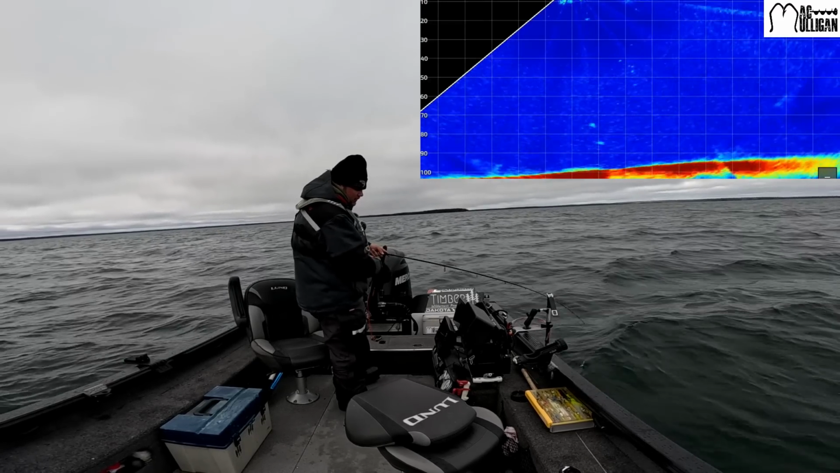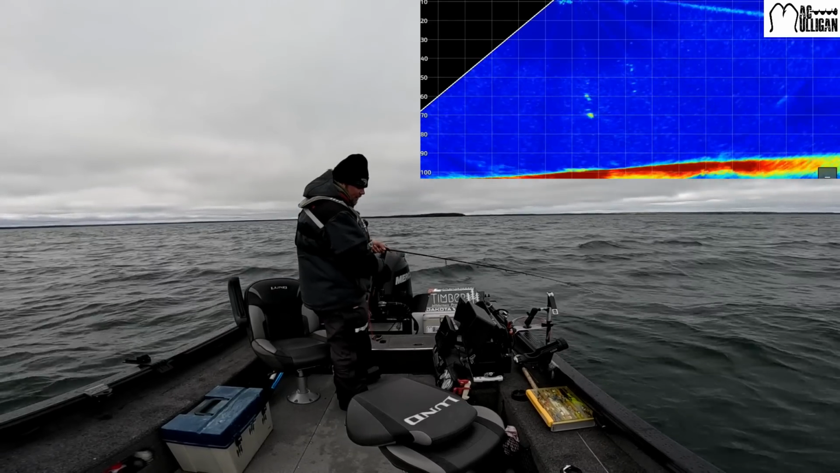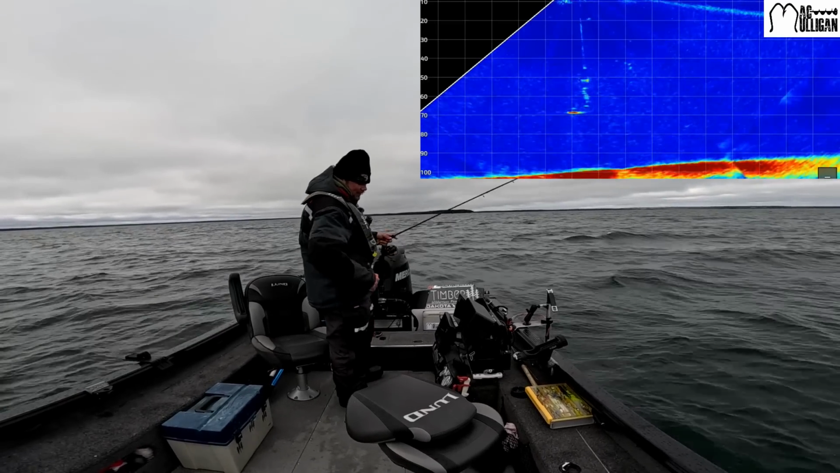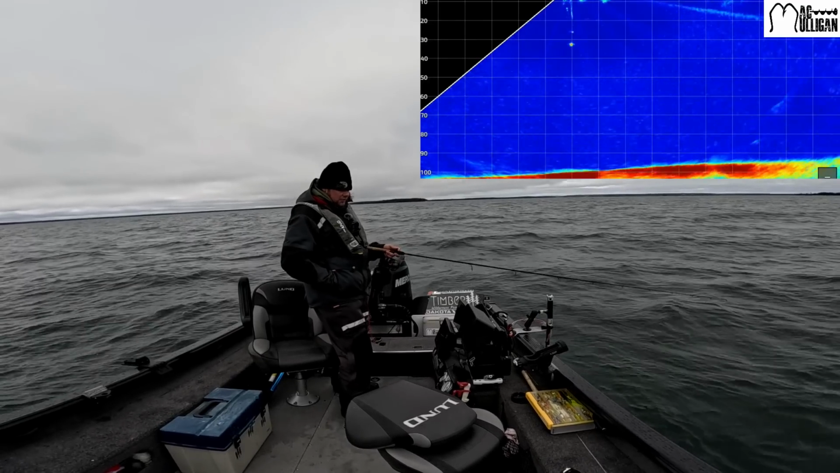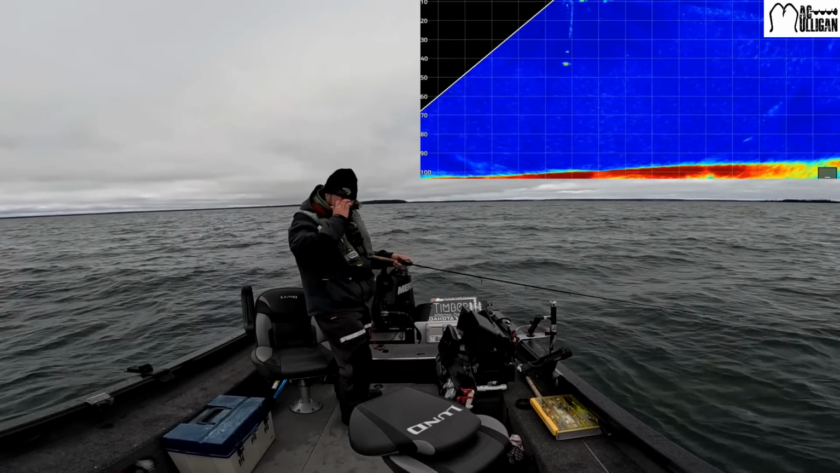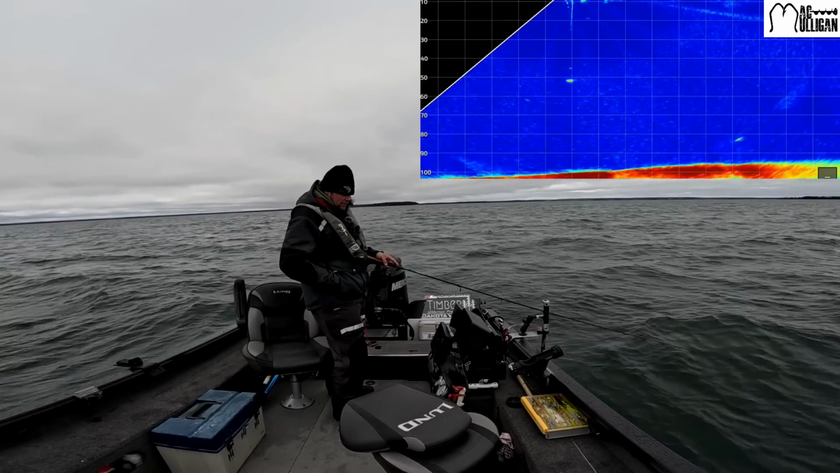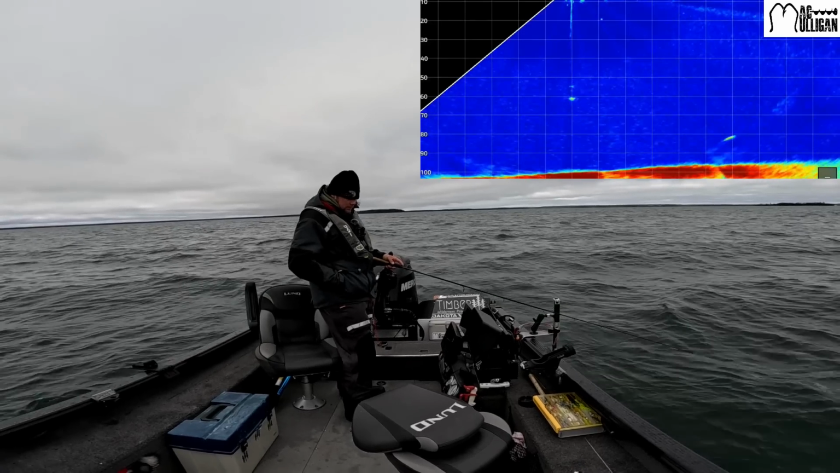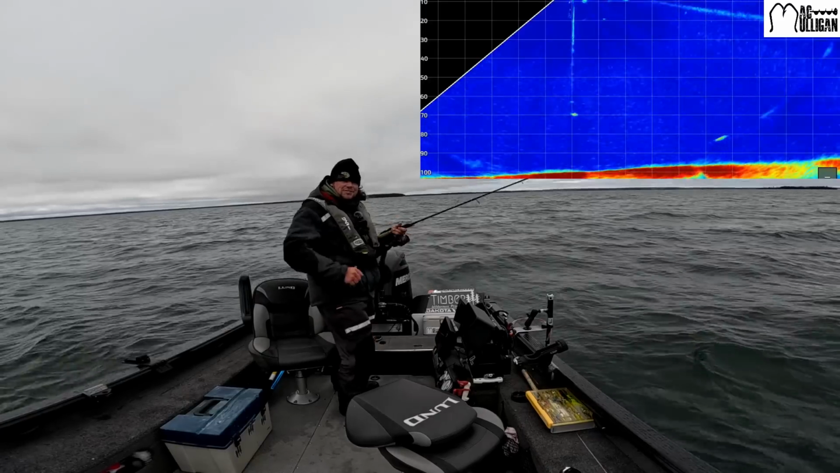Keep going, keep going. A little bit of movement. Come on, baby, wake up. Let's get charged up here. A little bit sluggish. Got another fish coming in. Cruising. It's about 20 feet up off the bottom. Want to see it just turn on the jets here.